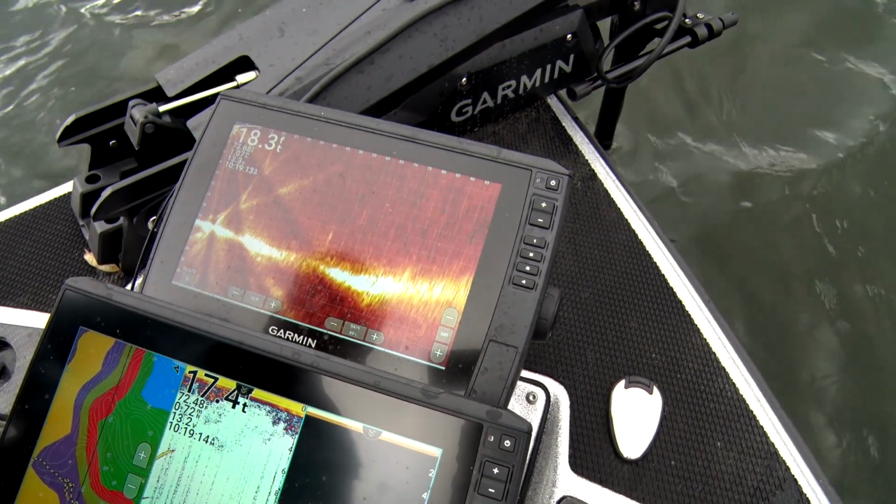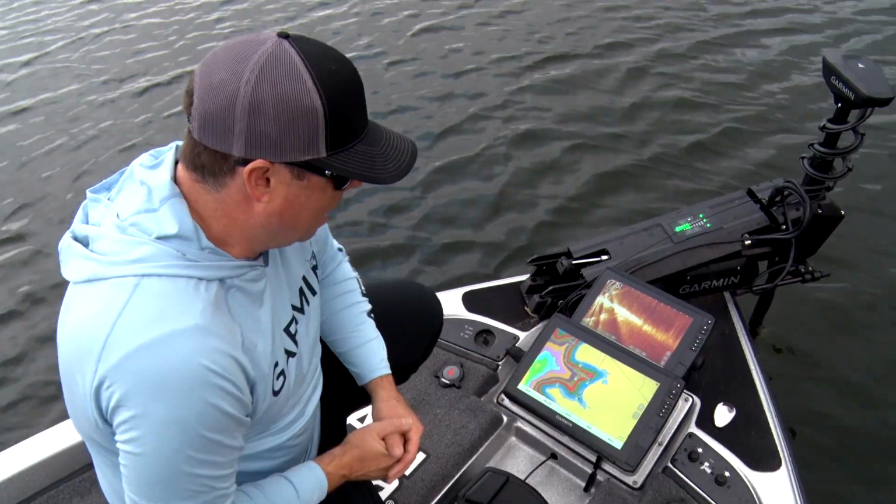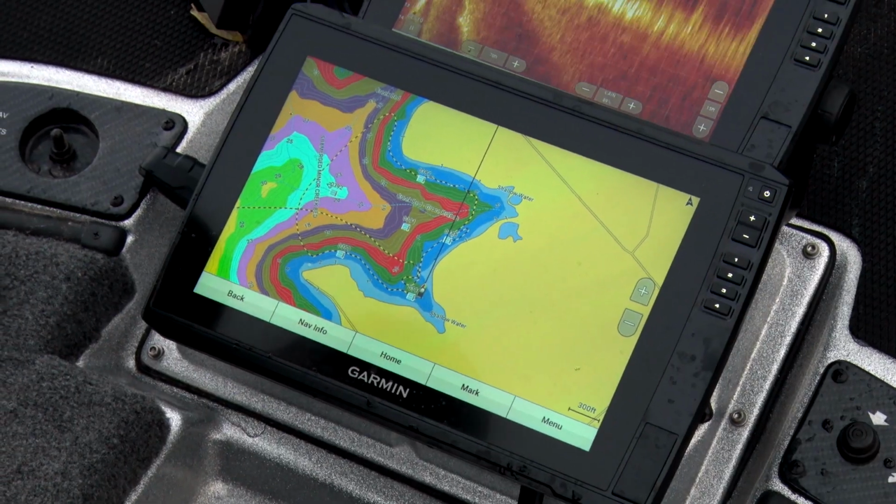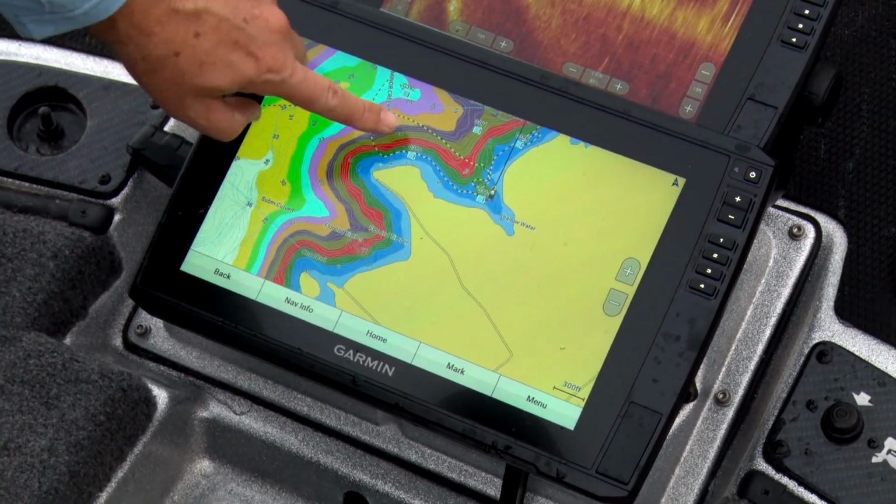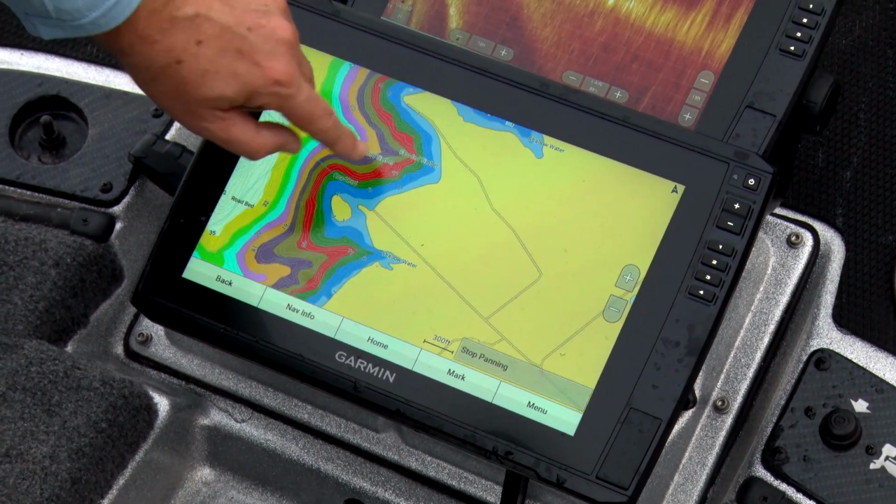All right, so we've been fishing grass this morning, getting right on the grass edge. The neat thing about the color shading that I have on the Garmin is it makes it pop, makes it really easy to stay on the key depth. So I've set mine every 3 feet. That color shading, once you figure out the key depth, I can look all the way around the map and find points in that desired depth range. Really makes the key structure pop on your Garmin units.